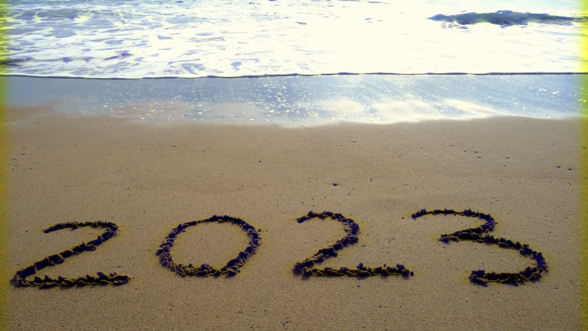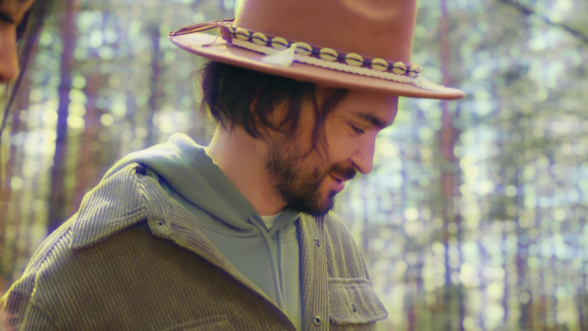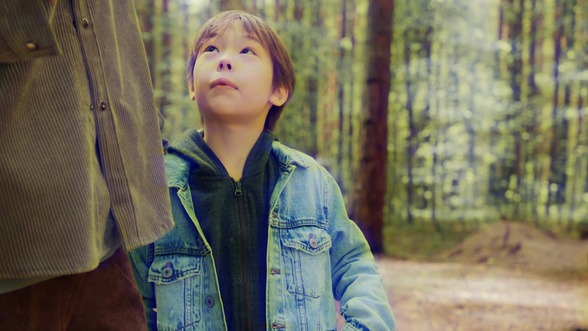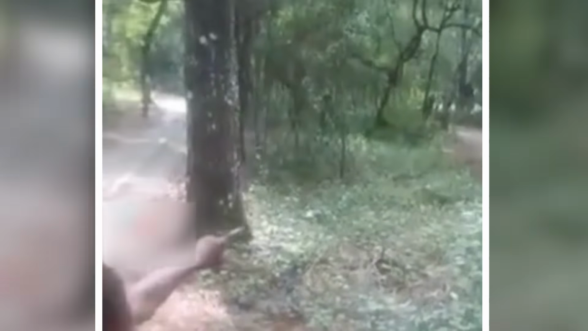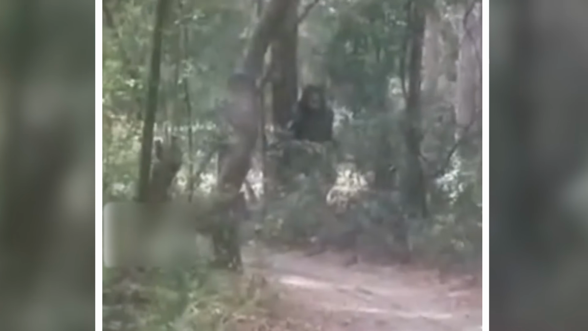The creature in the woods. At the beginning of 2023, a puzzling video came to the public's attention. A father and son were walking through the woods enjoying nature, when the son suddenly looked over and saw something strange in the trees. The father quickly looked over too and realized what his son had seen. He grabbed his phone and started recording.